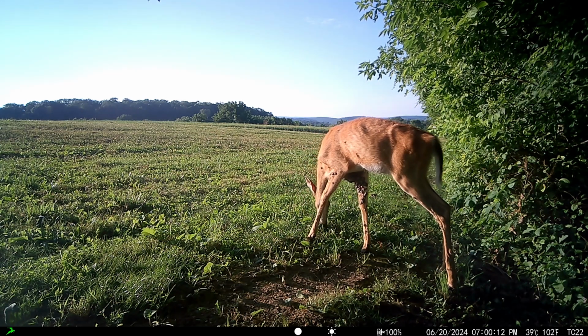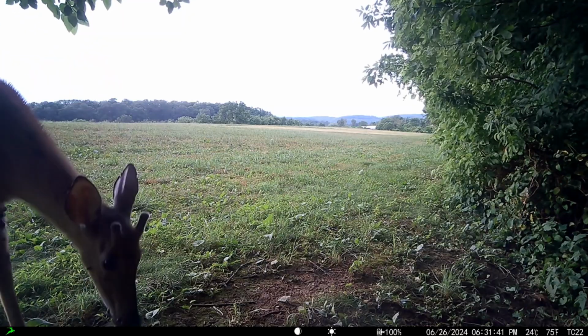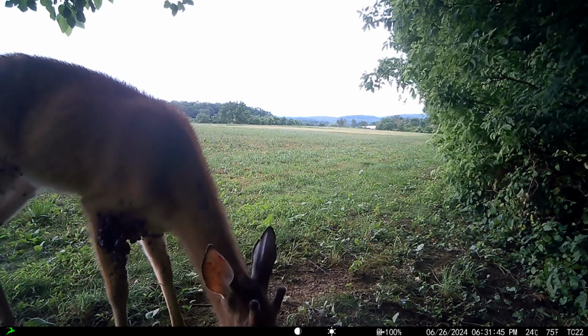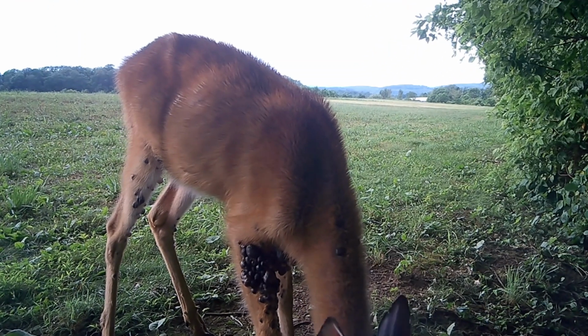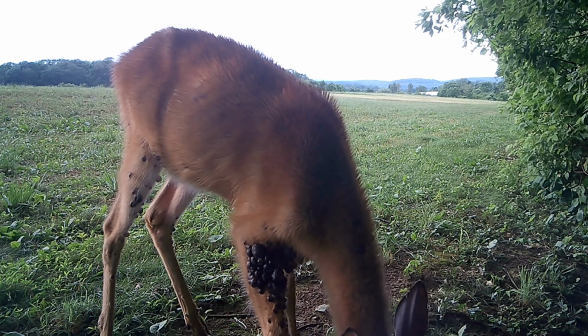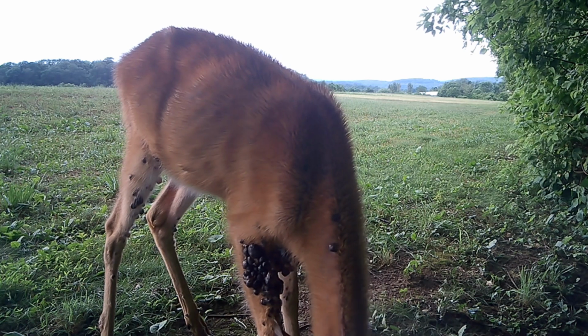I guess it's not even technically a wart, but I always call them deer warts. While these growths are extremely hard to look at, in most cases it is not fatal for the deer.